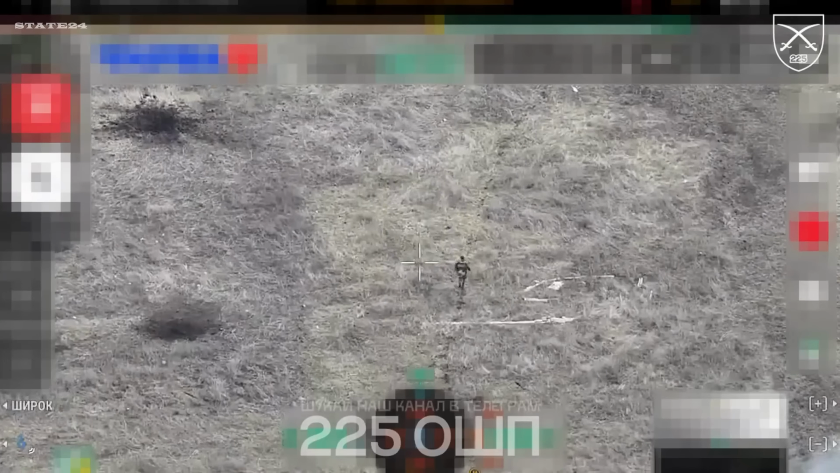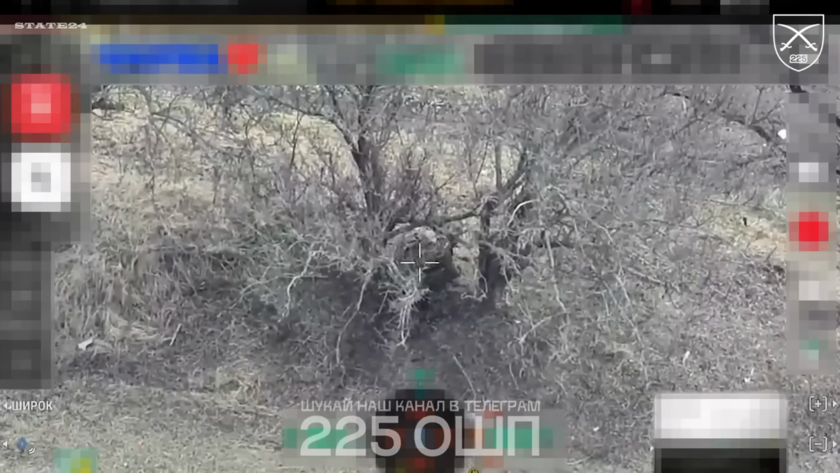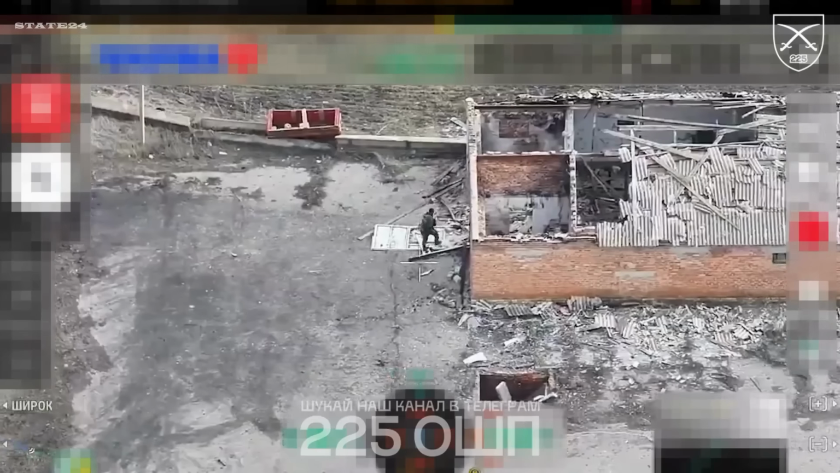Some Russian soldiers take cover in abandoned buildings. Roofless, exposed from above. From a drone's perspective, a roofless building isn't cover. It's a box. No open field, no tree line, no 4 walls. Nothing hides you from above anymore. When even buildings offer no cover, what options does infantry have left?